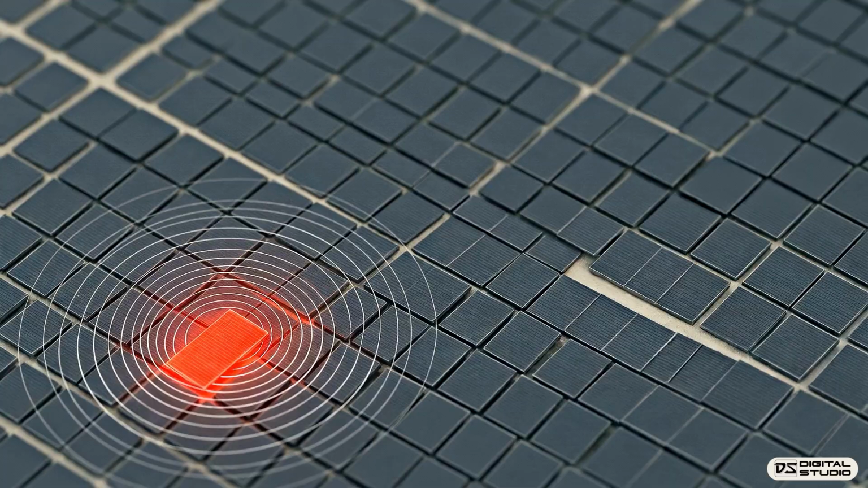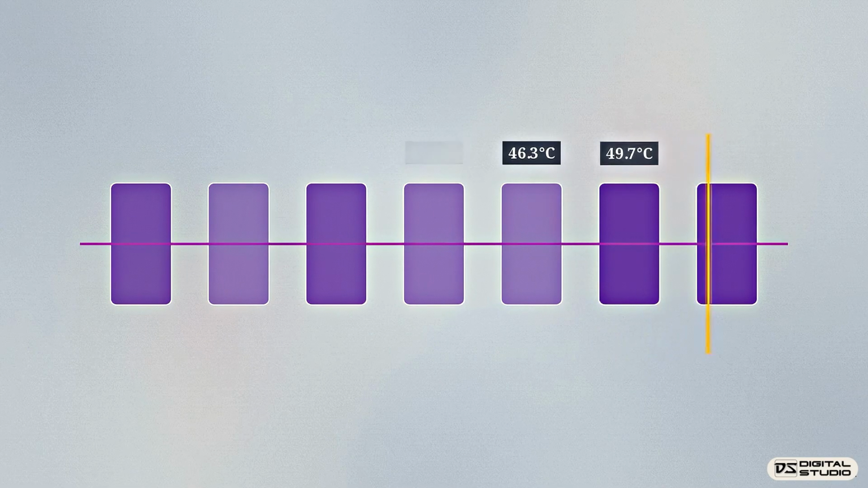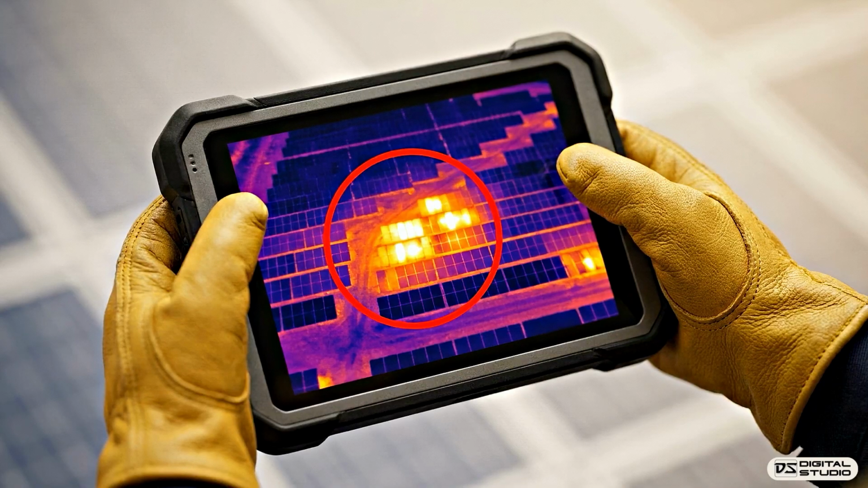across an entire array. This simplified string of connected panels glows with a uniform, healthy temperature gradient. Systemic issues like PID create cascading power losses. The drone's advanced sensors read absolute temperatures to detect these specific cascading heat patterns, diagnosing complex electrical issues from the air. This thermal data effectively makes silent, invisible electrical degradation glaringly obvious to maintenance teams.